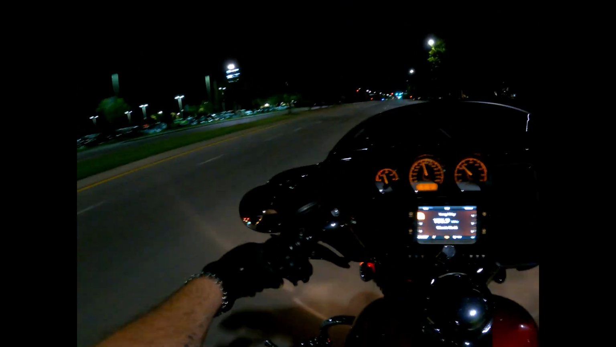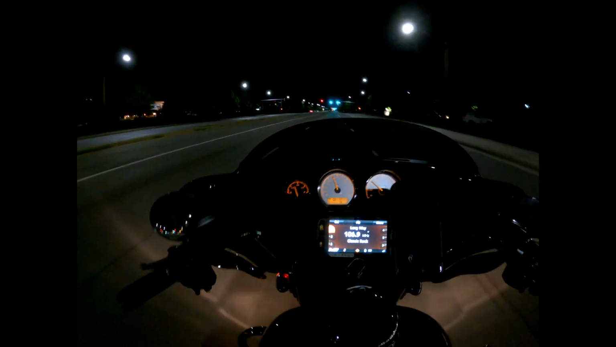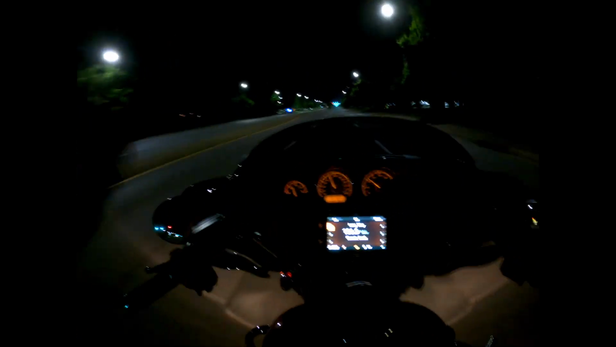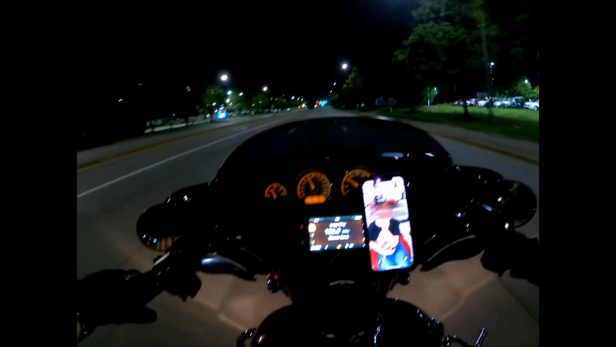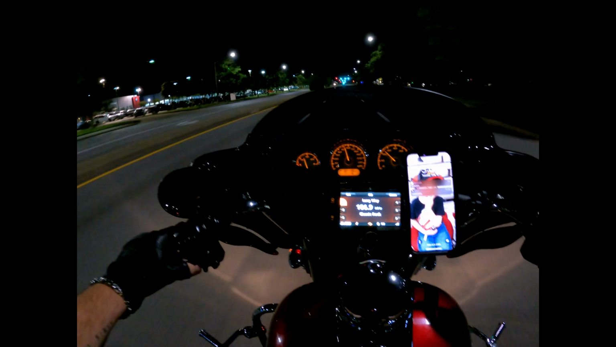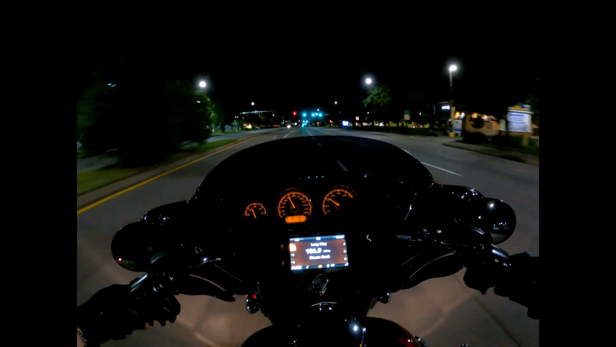So much nicer to be out on the road when there's not a ton of people out here. I would ride down to the beach in Yorktown. One problem is you can't be down there after dark, unless you live down there or have a boat docked at the pier. Those are the only ways you can be down there. Or there's a special event going on down there at the pub.